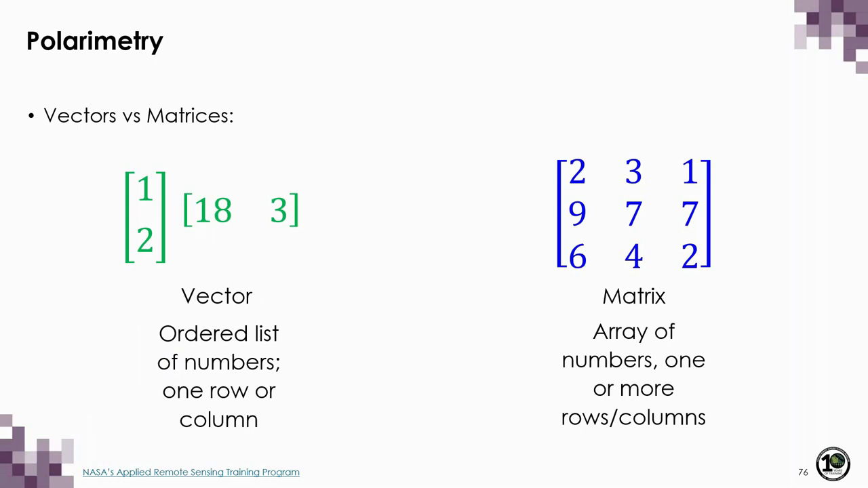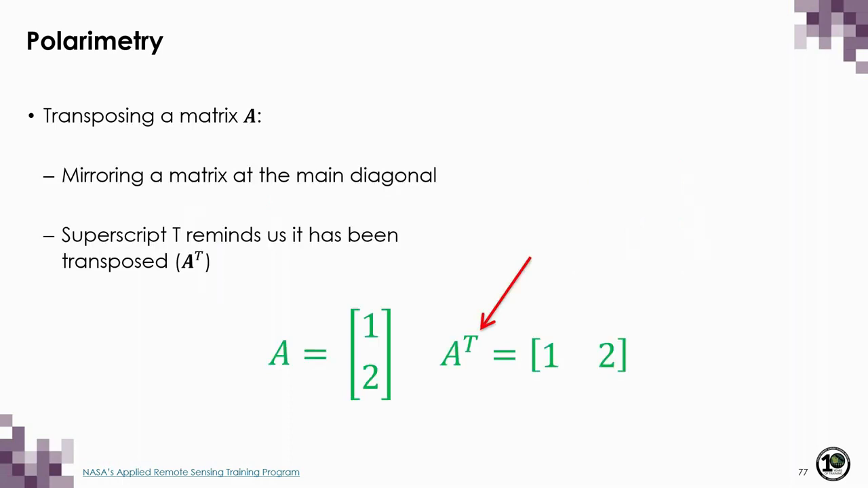So let's look at the differences between vectors and matrices. A vector is just an ordered list of numbers with one row or one column, and a matrix is an array of numbers of one or more rows and columns. By storing our data in a matrix format, we can apply a lot of interesting transformations.